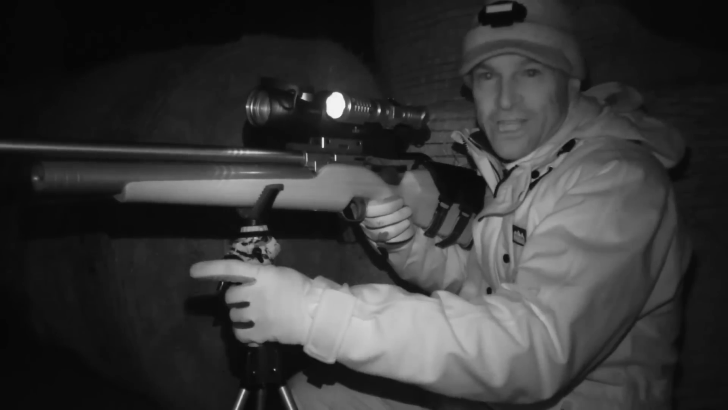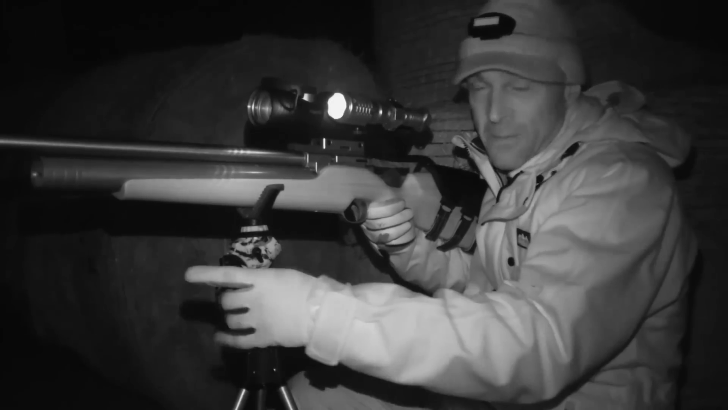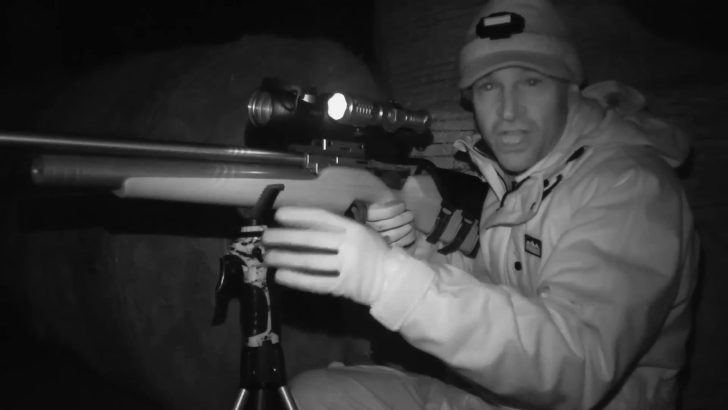That was a good solid smack to the head. Disappeared behind the feed sack, but it didn't reappear on the other side, so I assume it's just expired behind there. That was a fairly close one, so I gave the shot just a touch of holdover.